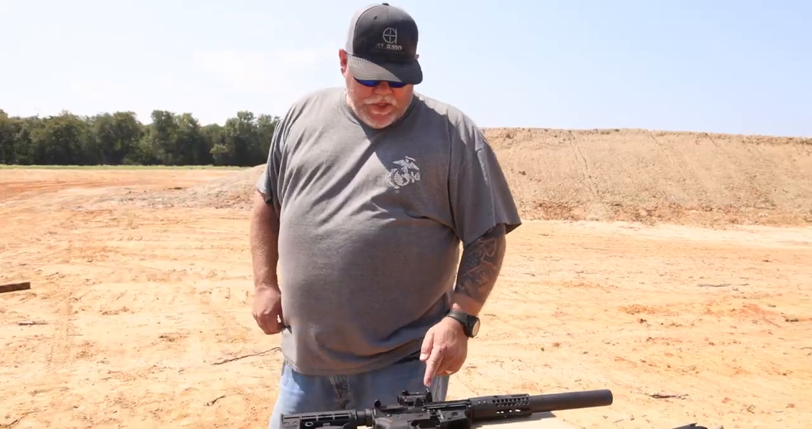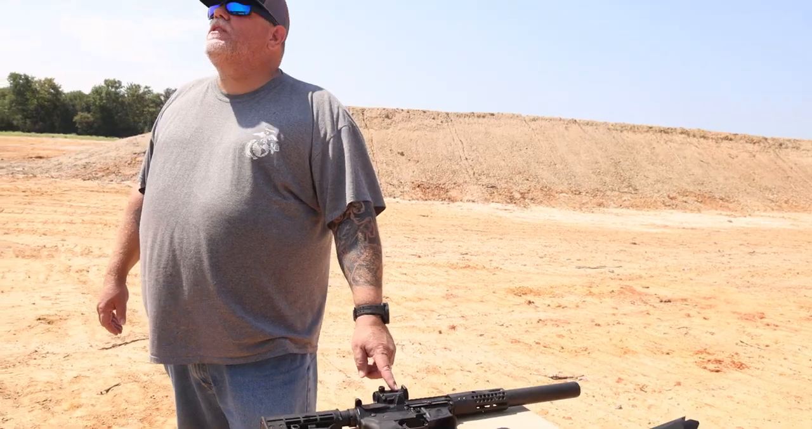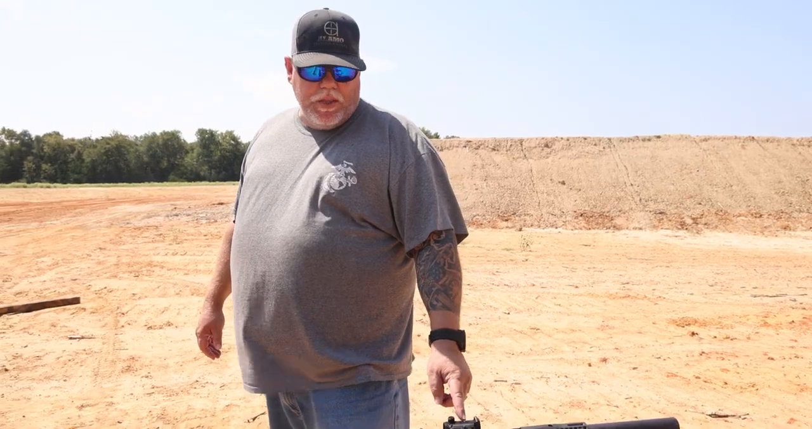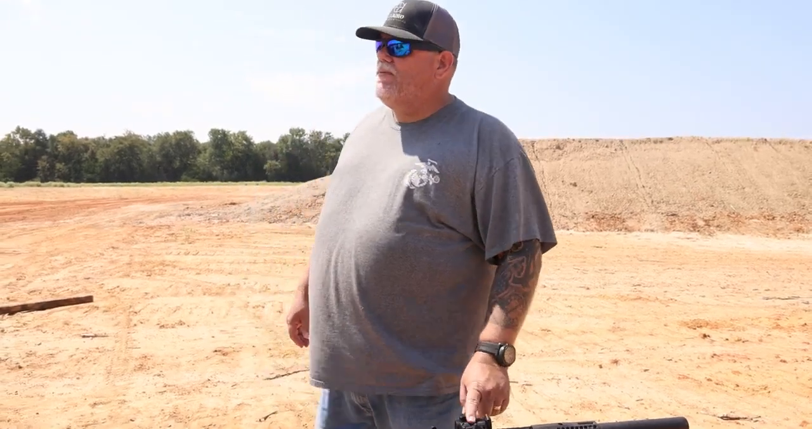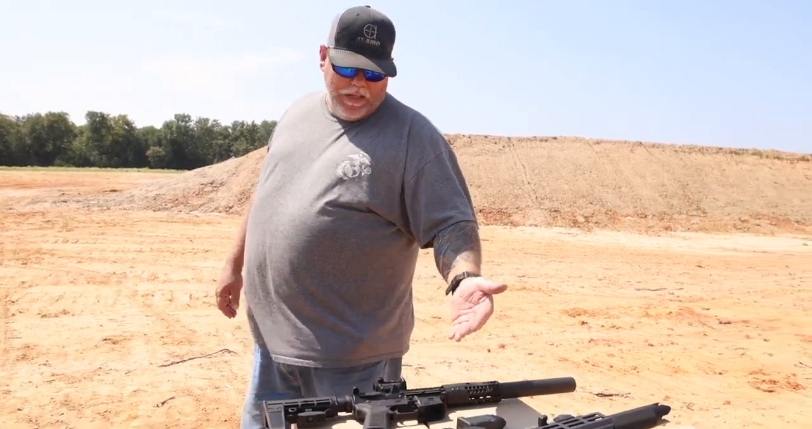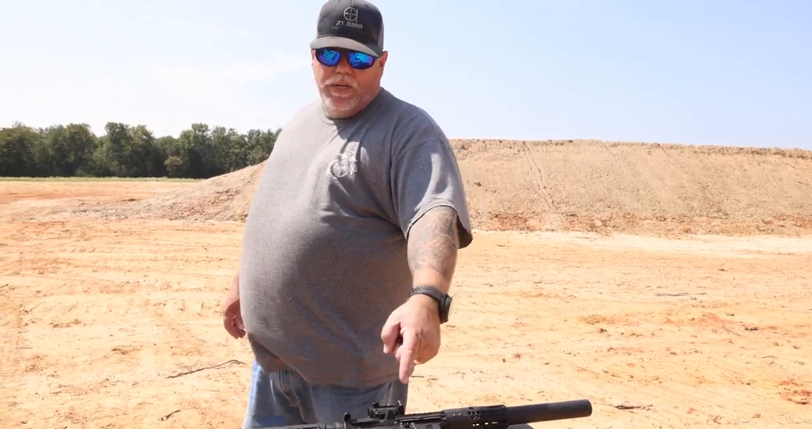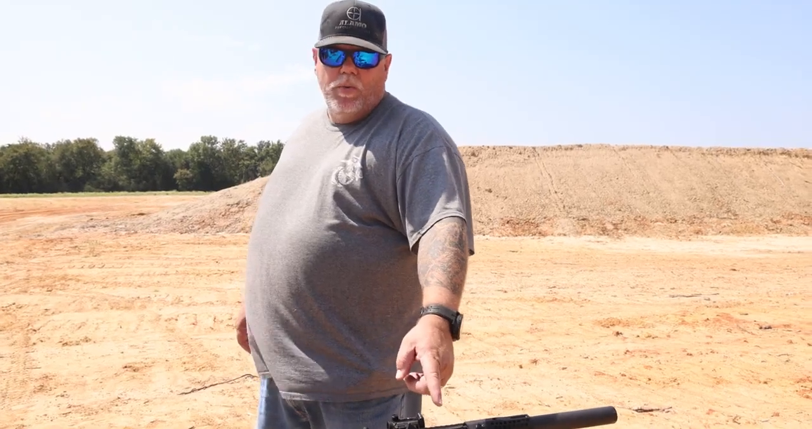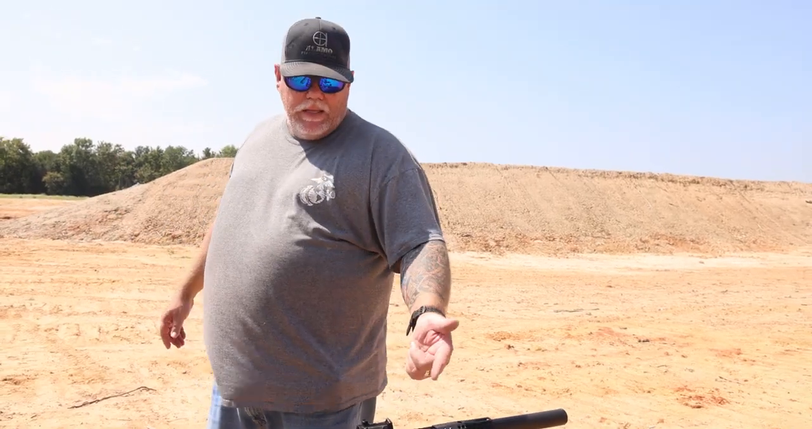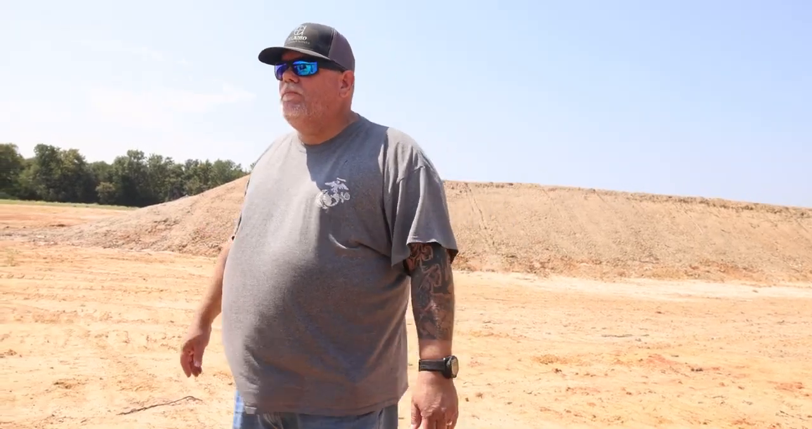The MTS solar right here runs off a 2032 battery, little tiny 2032 battery. Solar and the 2032 battery will give you 200,000 hour battery life. So pretty darn cool. I like the Volta. It seems like a lot more people like the MTS solar, but they're both great sights. And you'll see that the XT3 magnifier does co-witness perfectly with the Volta, and at the Gun Show, I had the XT3 mounted behind an MTS solar, and they co-witness perfectly.